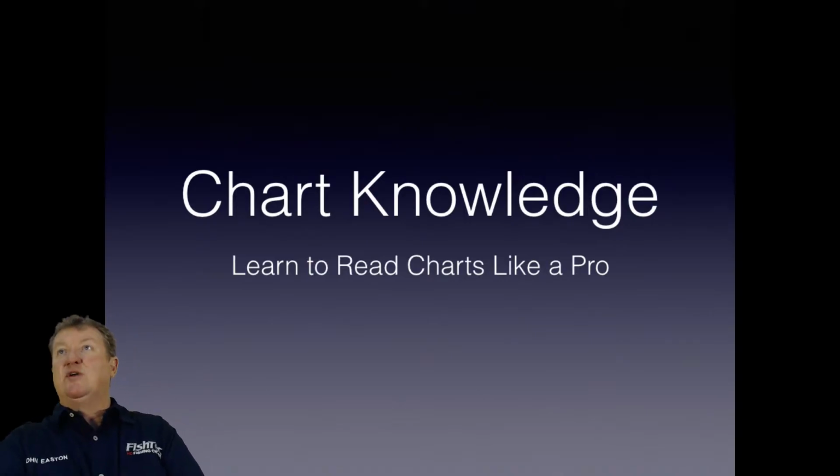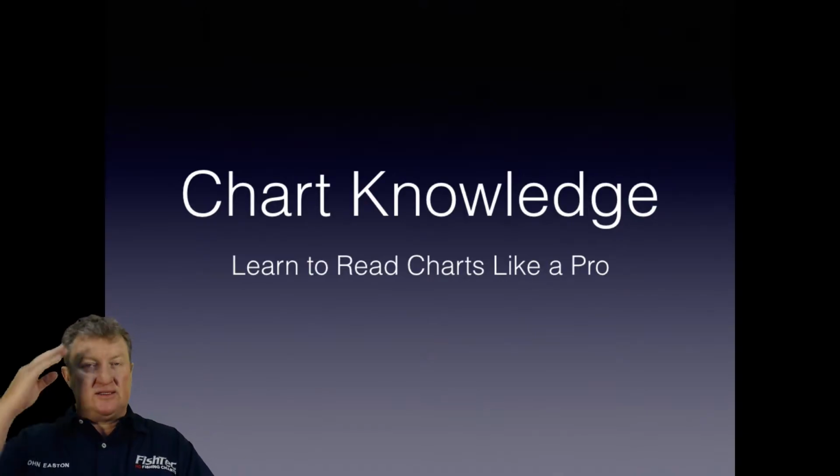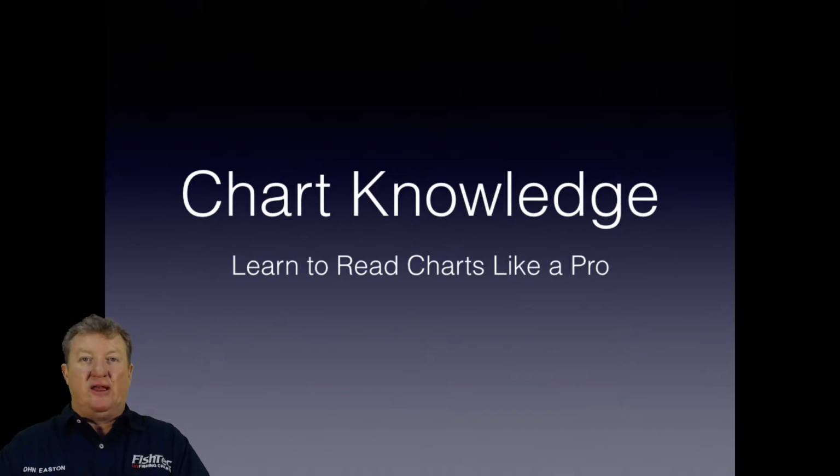Okay, chart knowledge. Learn to read charts like a pro. Now, this is quite a long process. Learning to read charts is, I would love to say it's easy. For a lot of people, it is easy. Once the penny drops, the proverbial penny drops, yes, it is easy. And then you just see it. But for those of you that don't just automatically see it, this is what season 2 is going to be about. We are going to learn the basics.